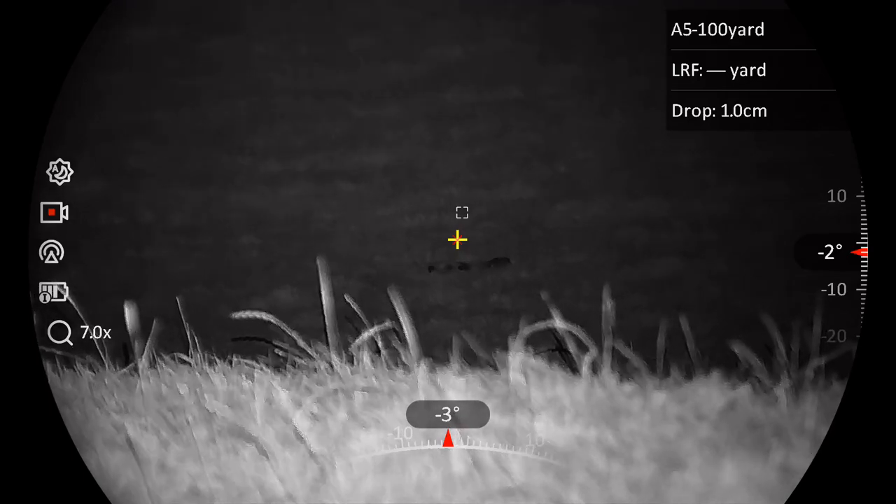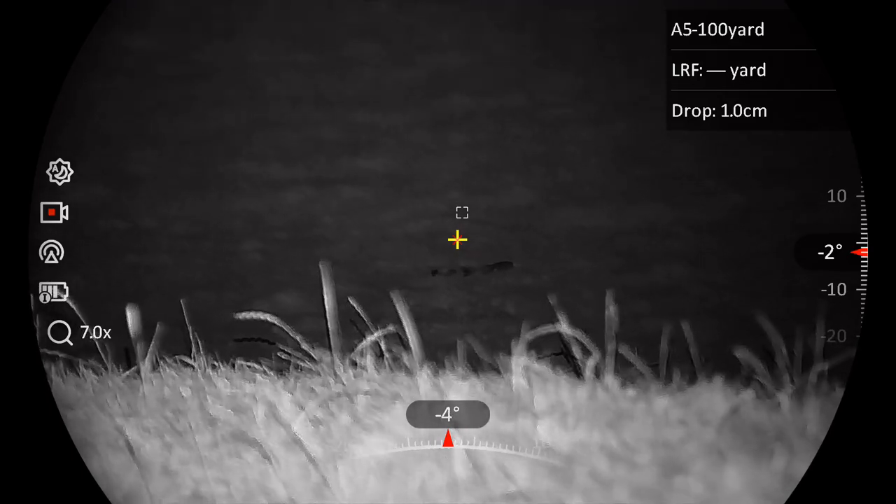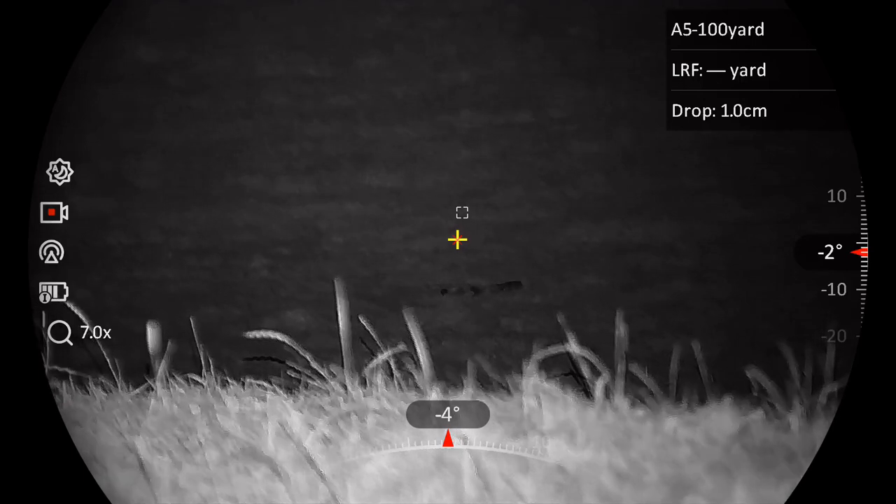Nice tail on it, big white tip. Must have just struck him slightly low or through the shoulder.